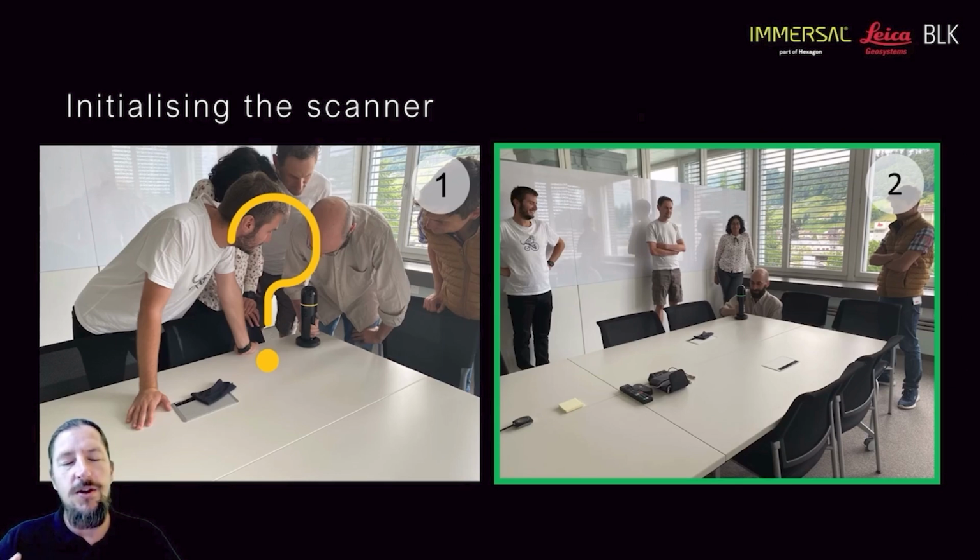It is a cool piece of technology, I understand, but don't crowd it, don't smother it. Let the operator initialize the system and hold it firmly while it initializes, and once it starts up, you can then follow from a distance at the back and see how it's done.